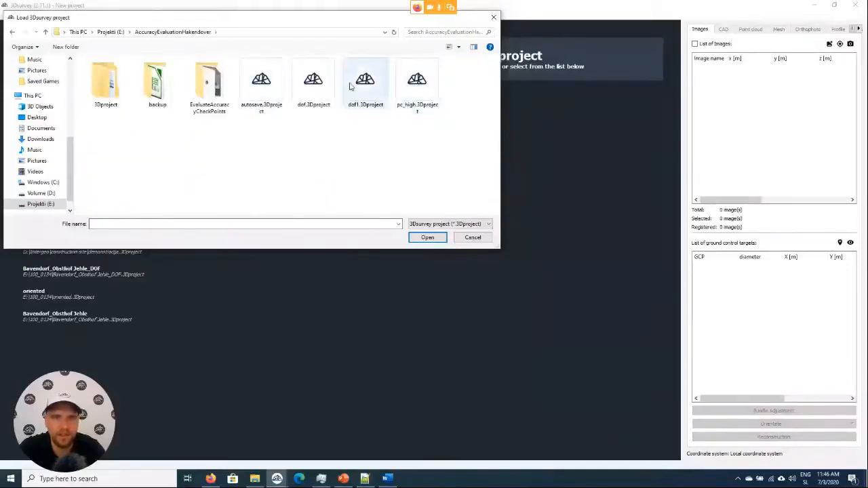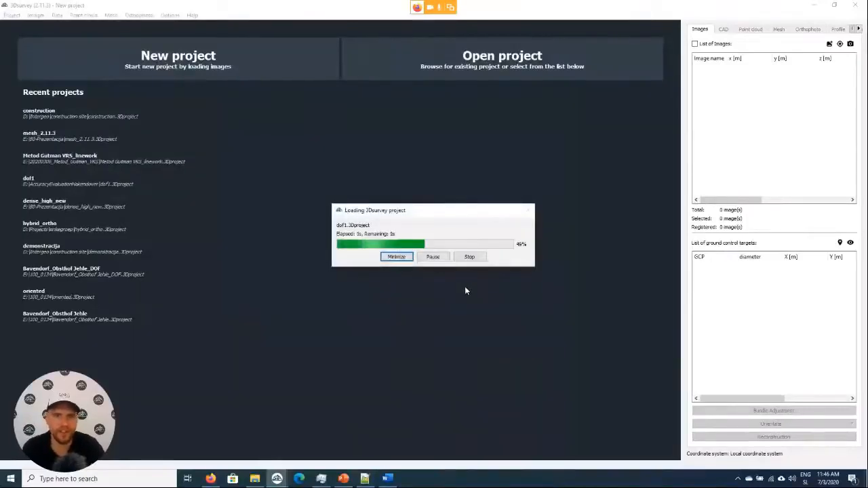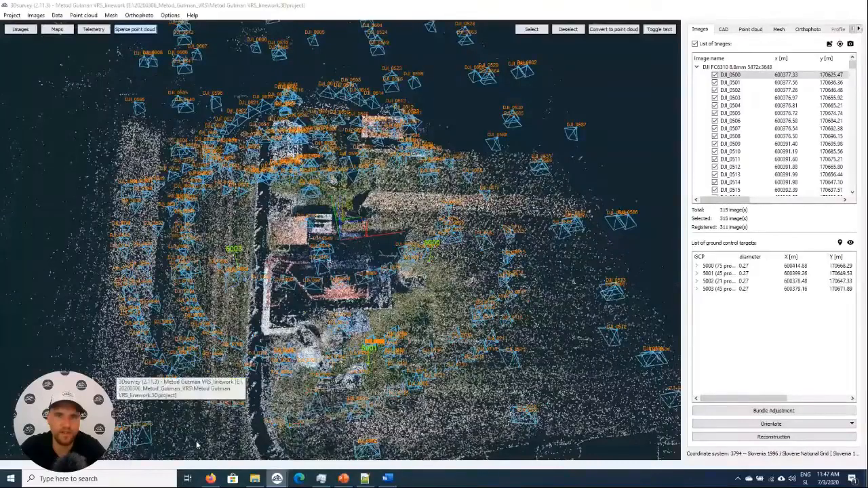And she, first of all, she had to have a very good GPS, because she measured some 200 points in her area of interest, to check the accuracy of this data, and it came out very, very good. So we will see this later. Just wait for this to load, and in the meantime, I'll just close this one.